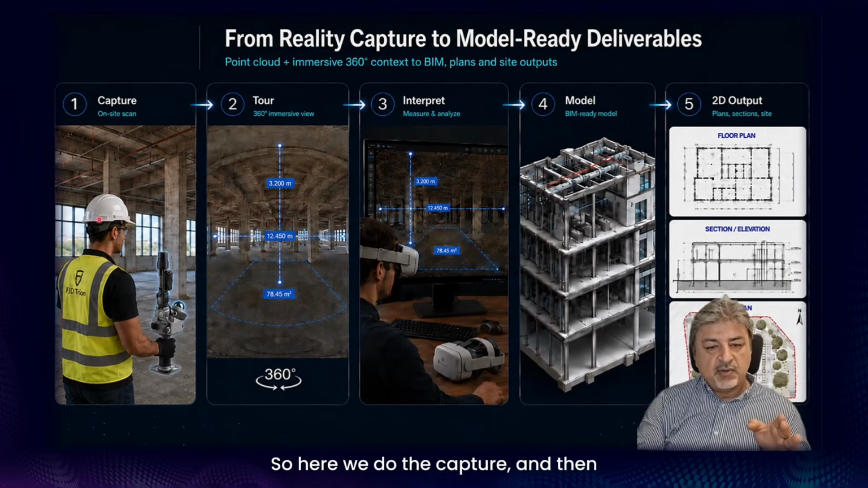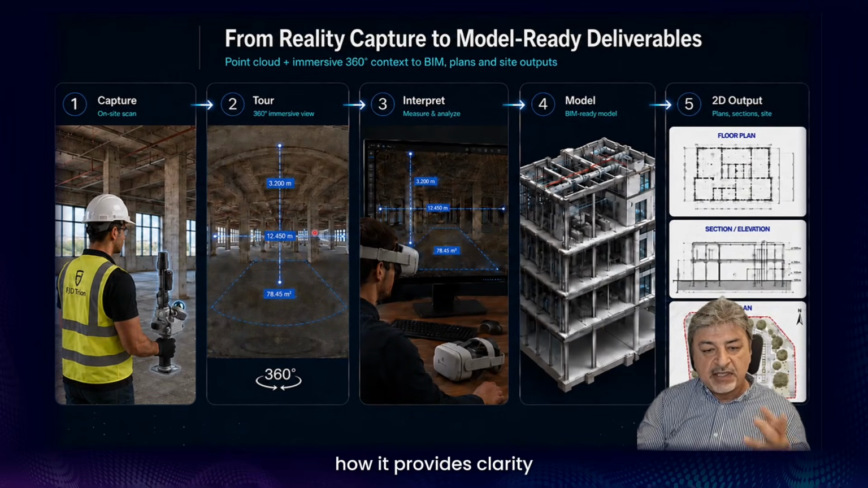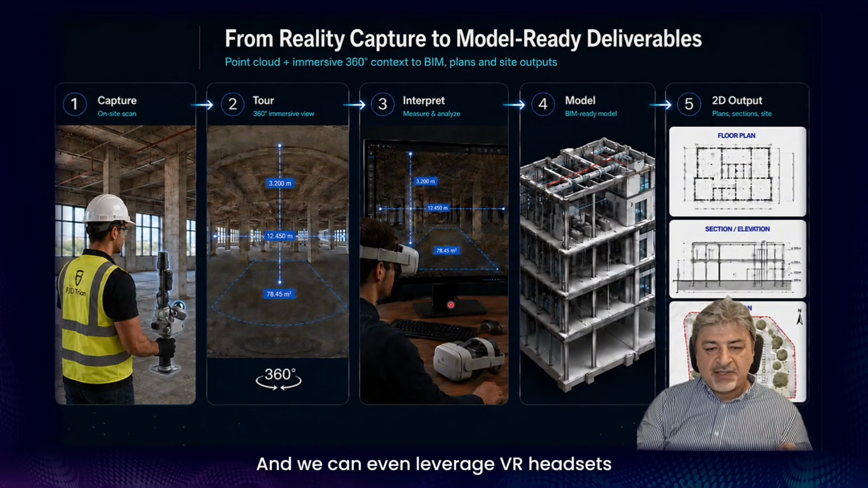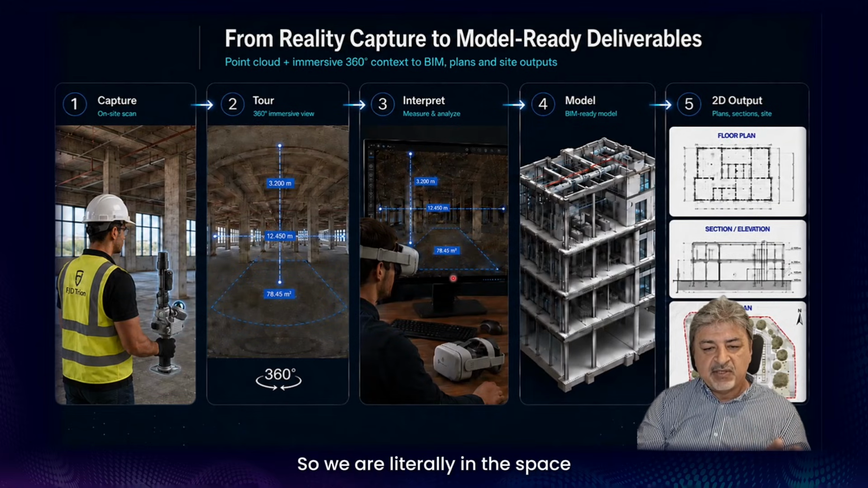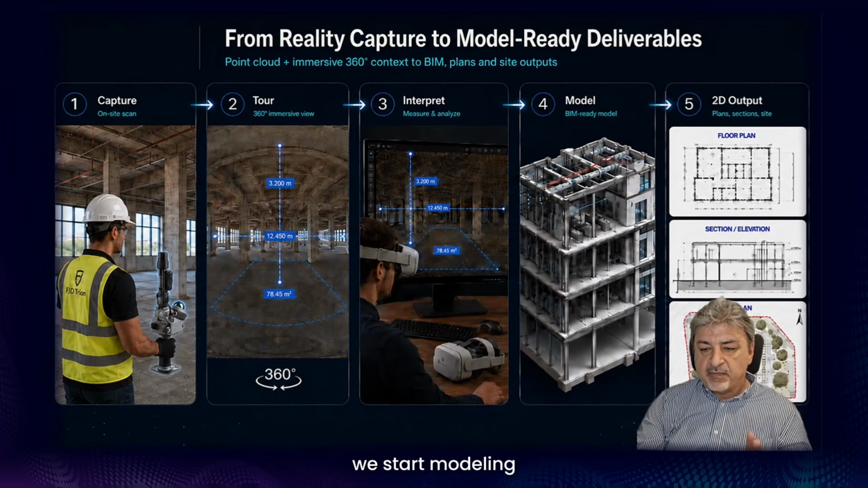So here we do the capture, and then we leverage the tool that I just discussed, that 360 imagery, which provides the clarity. And we can even leverage the VR headsets, as you can see, or the naked eye in front of our display. So we are literally in the space, we can measure things, we can have a better understanding, we can do a better interpretation, and we end up starting the modeling.